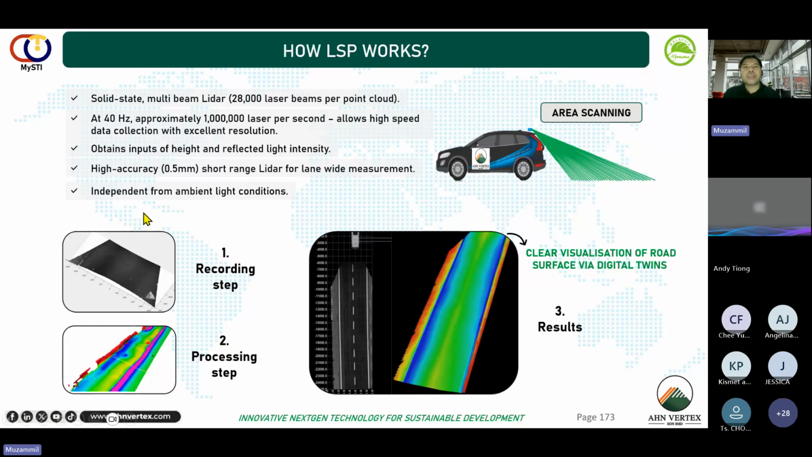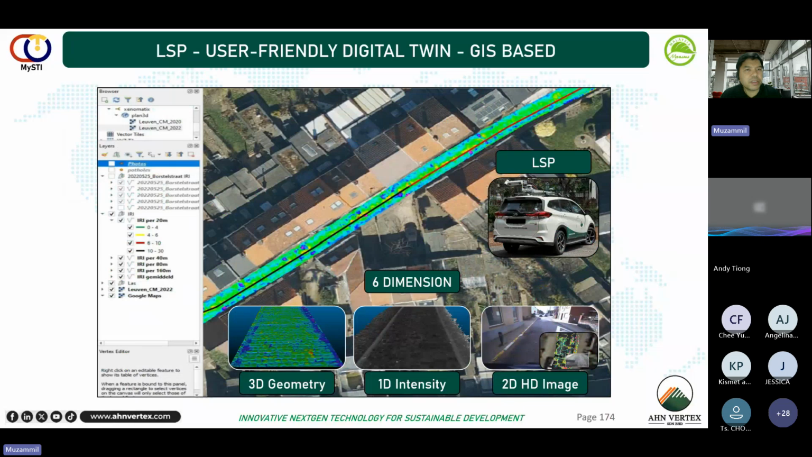LiDAR is also kind of unique in comparison to a camera. For example, a camera needs light, but LiDAR doesn't need light. It is independent from ambient light conditions. As a result, you see, we call it a digital twin. It's a very accurate representation or visualization of your roads. So all this data, the dimensions you can measure and the heights, can be used to plan your rehab program.